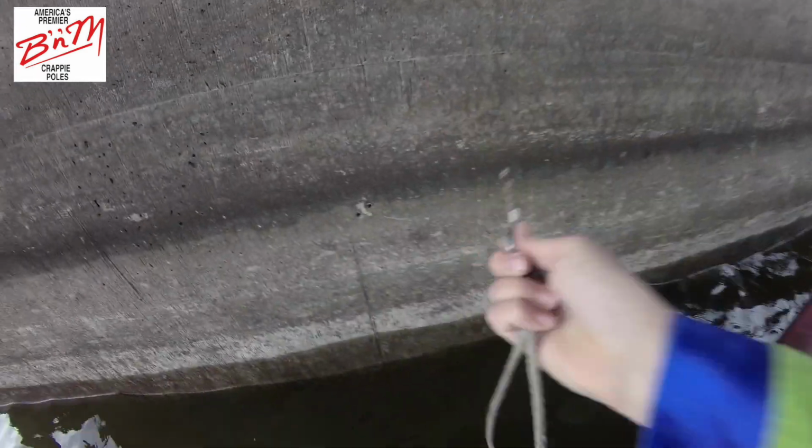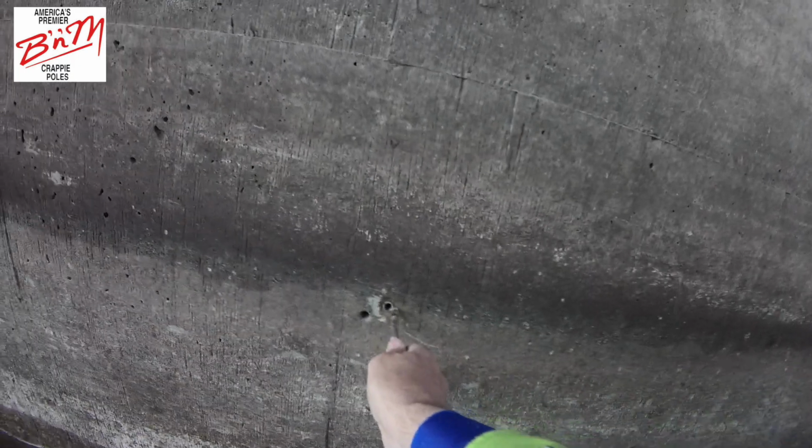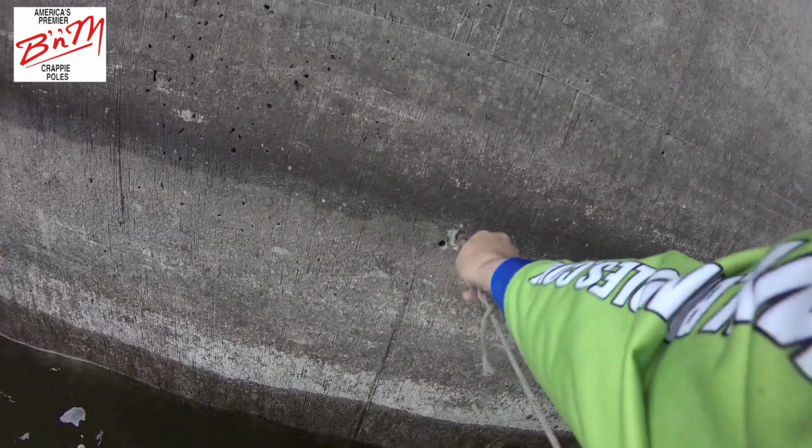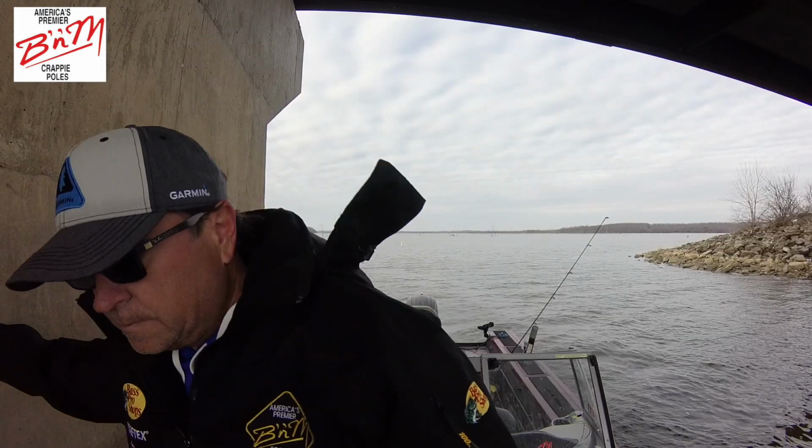We'll see if that screw lock is right in there. Look at that. I can't believe it. What a coincidence. Unbelievable. One more. And voila. We are secure. Okay, we are all set up and ready to go.